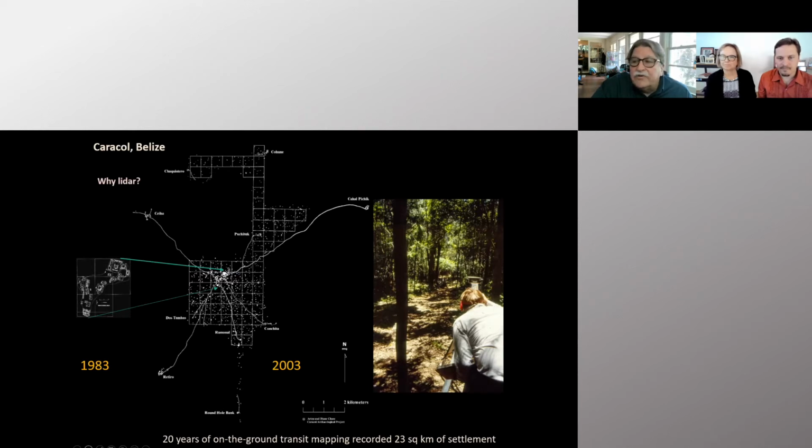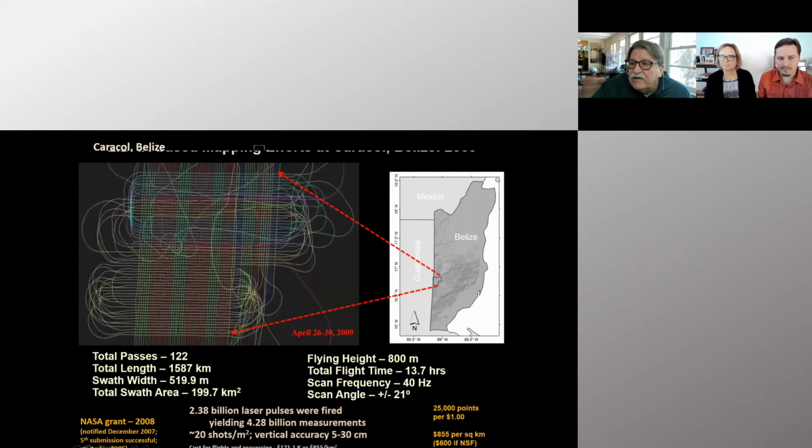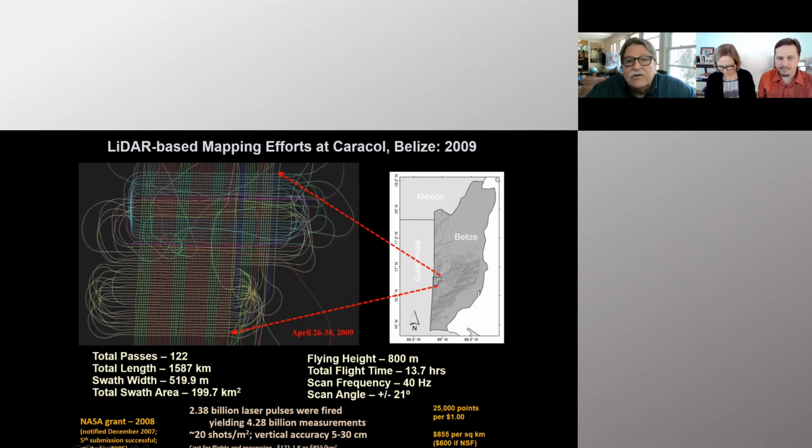So we started looking for alternative technologies. One of the things that we identified as early as 2005 was the potential for LiDAR. It took us 5 submissions to NASA to finally land the grant for block mapping LiDAR. It was carried out in December of 2007 by the National Center for Airborne Laser Mapping, but they couldn't do it until 2009 because they were changing their equipment.